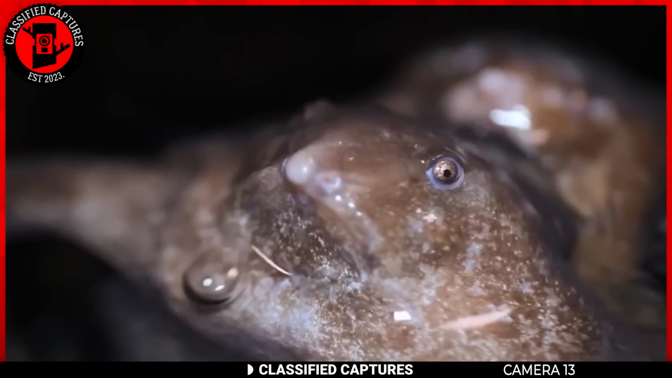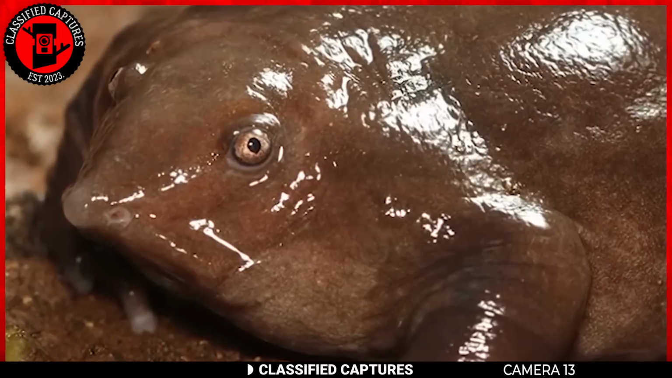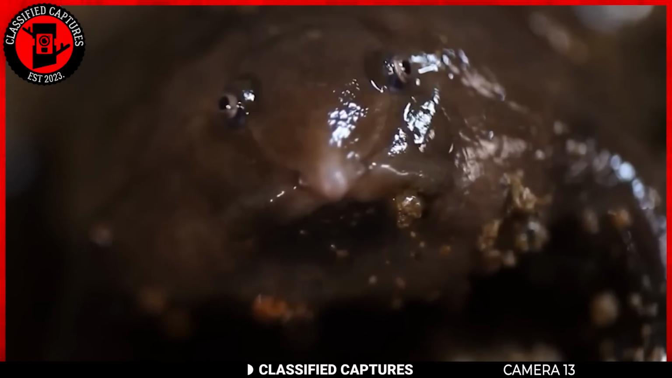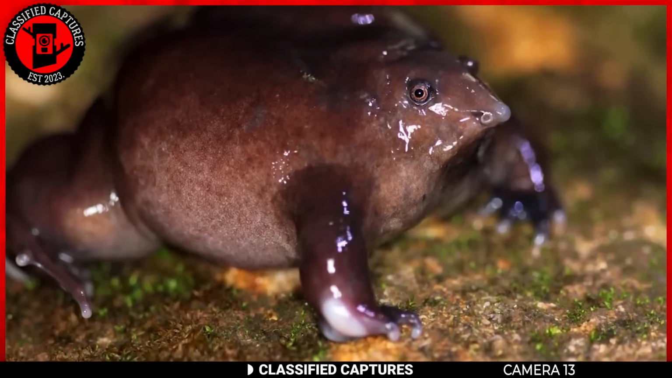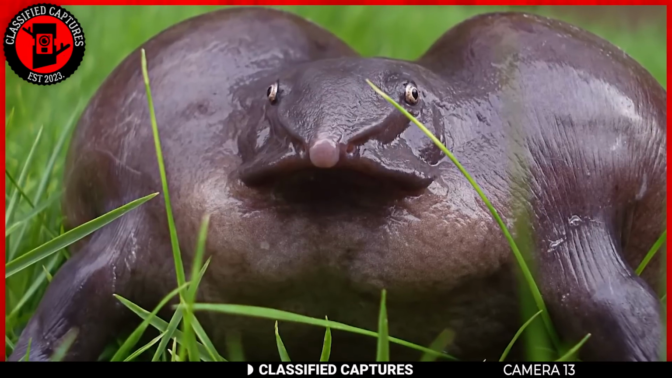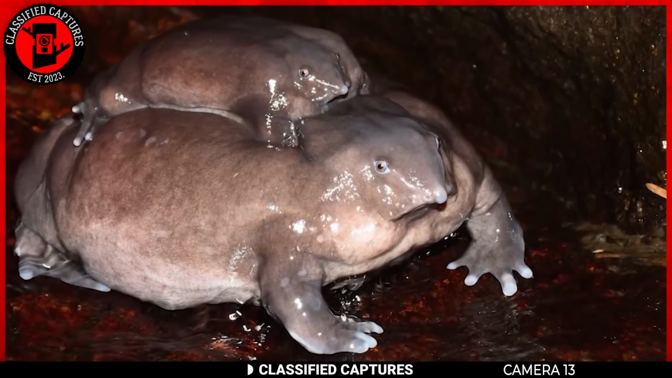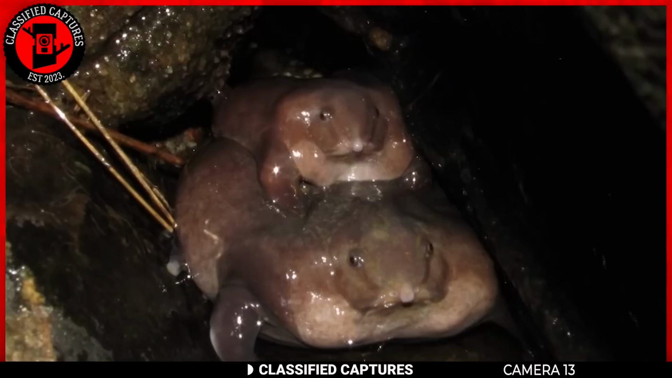The purple frog, scientifically known as Nasikabatrachus sahyadrensis, is indeed a fascinating and peculiar creature. This species of frog is native to the Western Ghats in India, a region known for its rich biodiversity. The purple frog gets its name from its unique appearance. It has a purplish-brown colorization and a distinctive, somewhat bulbous body shape.